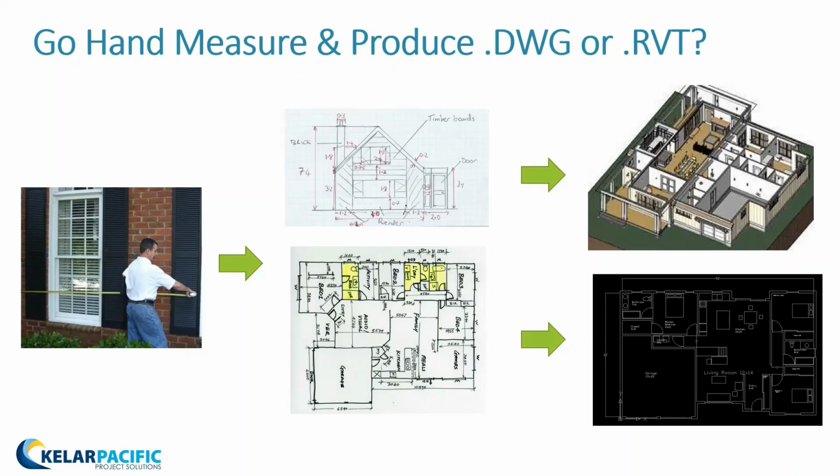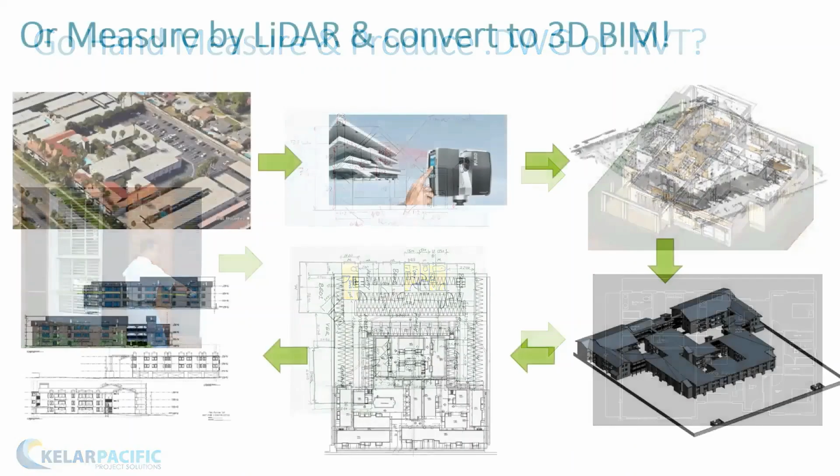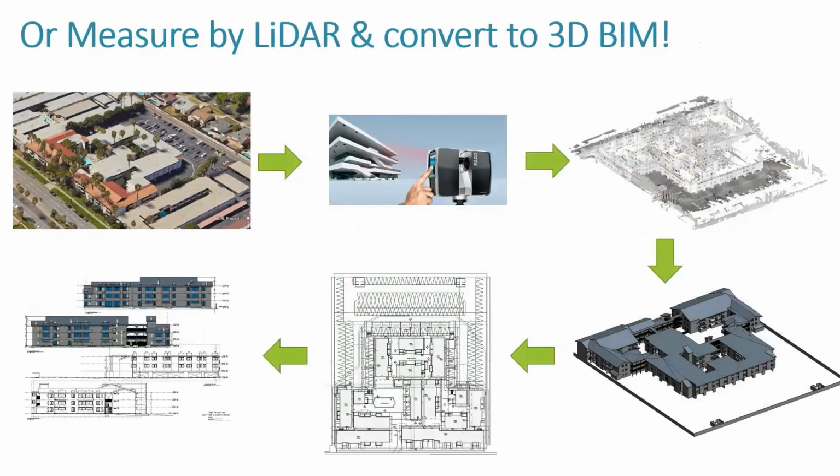Or you can do it with LiDAR, and you basically go there with this scanner, scan the building, and you convert it. So here we have this whole map of what basically happens. We have the building, go there, scan, create this scan file, put it into Revit, model it, and then generate floor plans, elevations, etc.